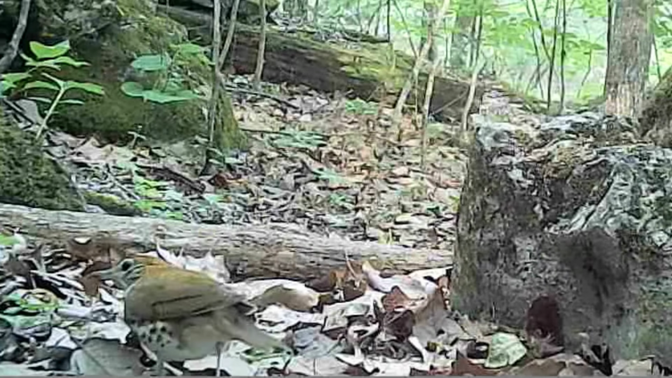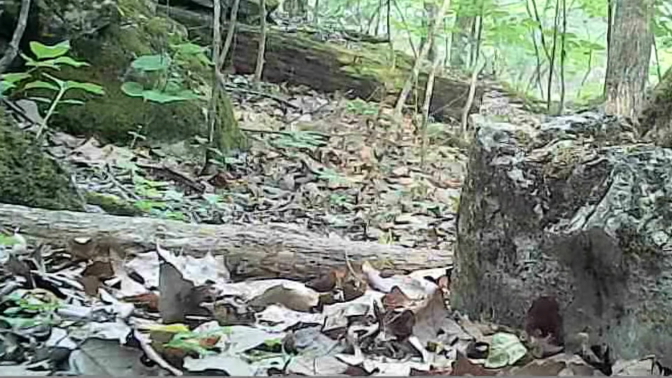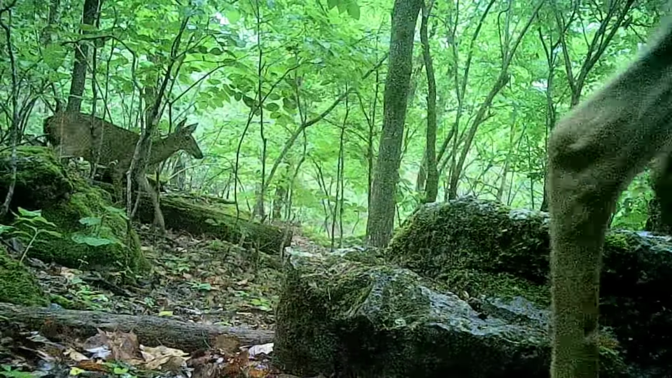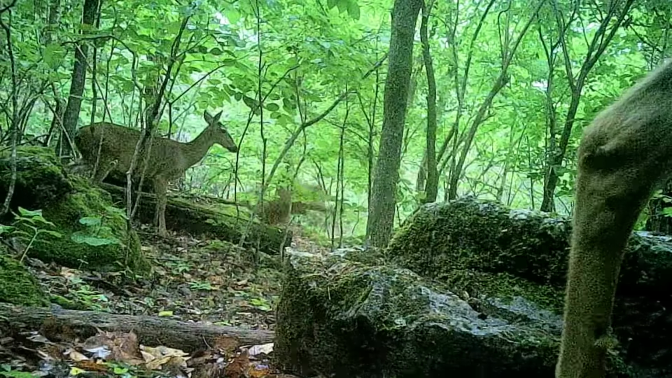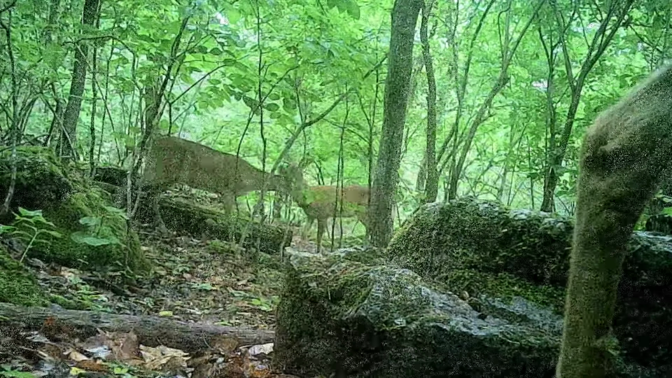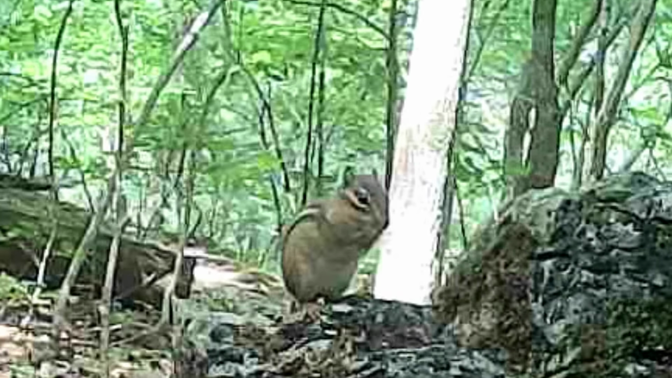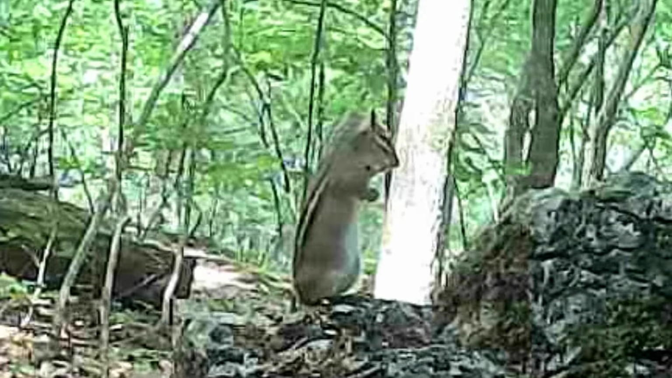And up at the log, there's little Woody, the wood thrush, just prowling in the leaves. And it looks like the deer herd browsing through. And there's little Chucky, little ground squirrel, enjoying himself.